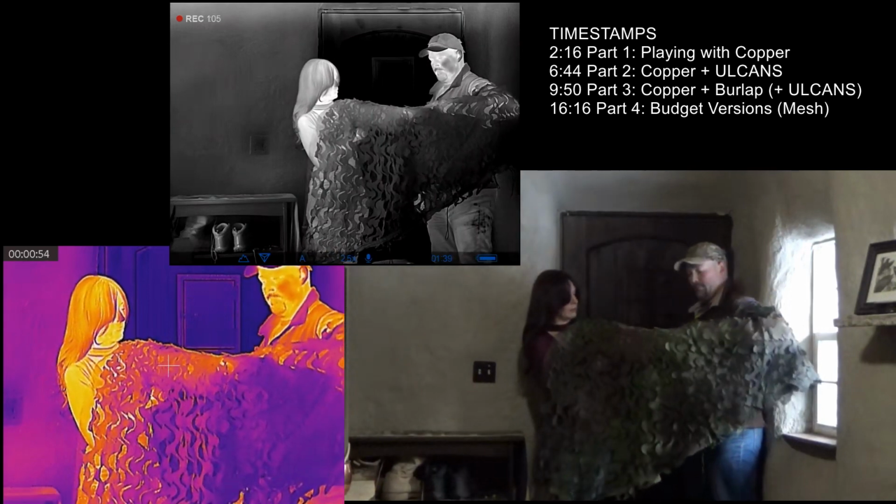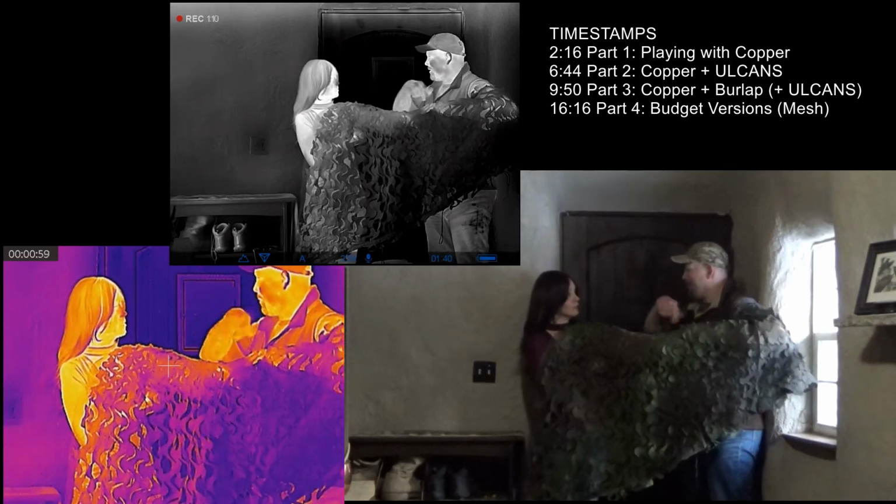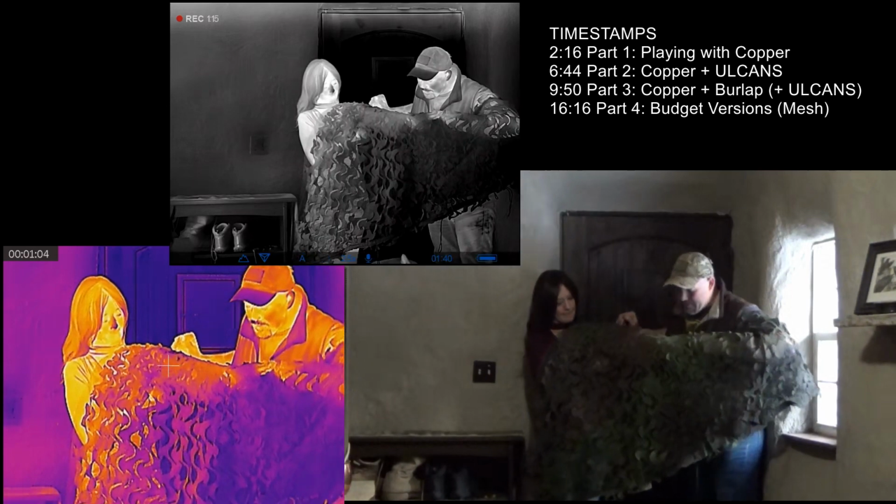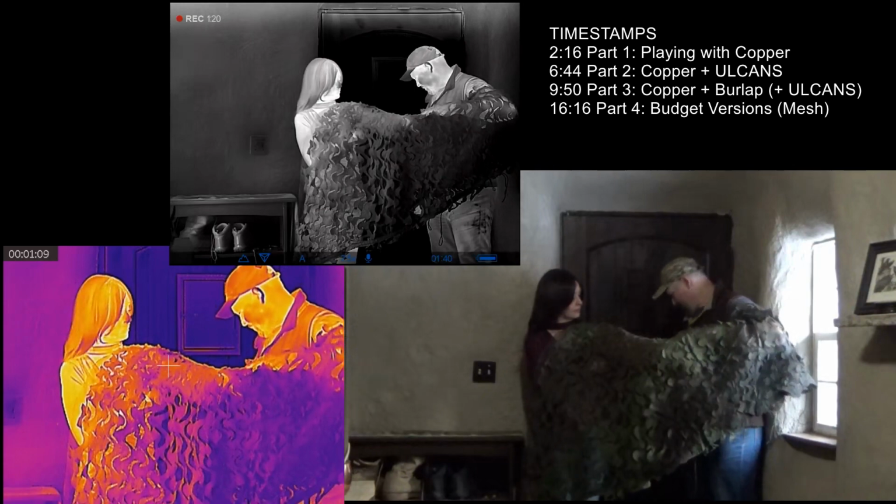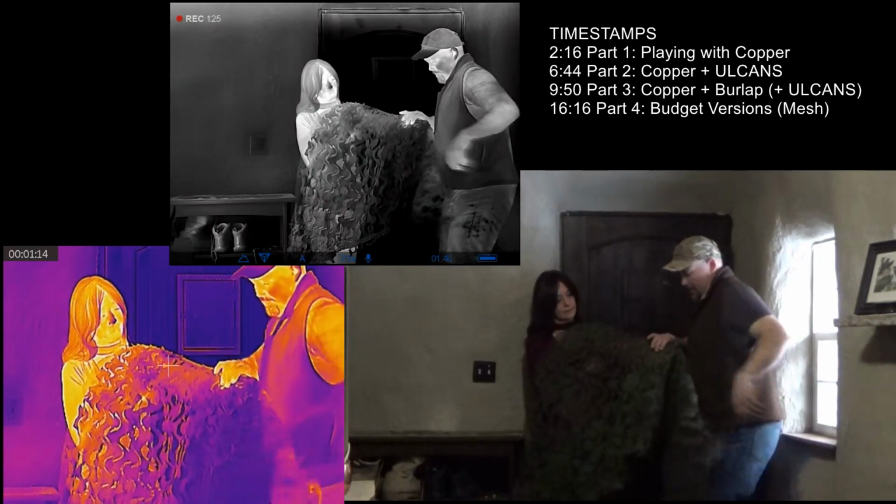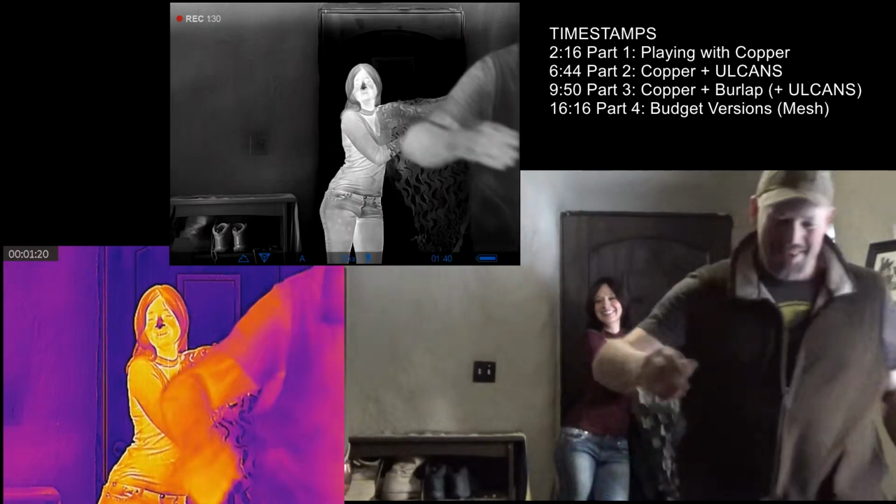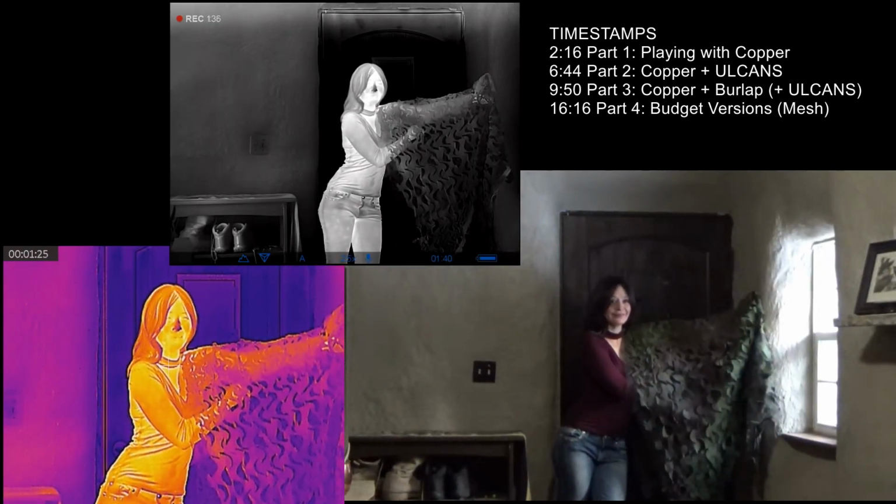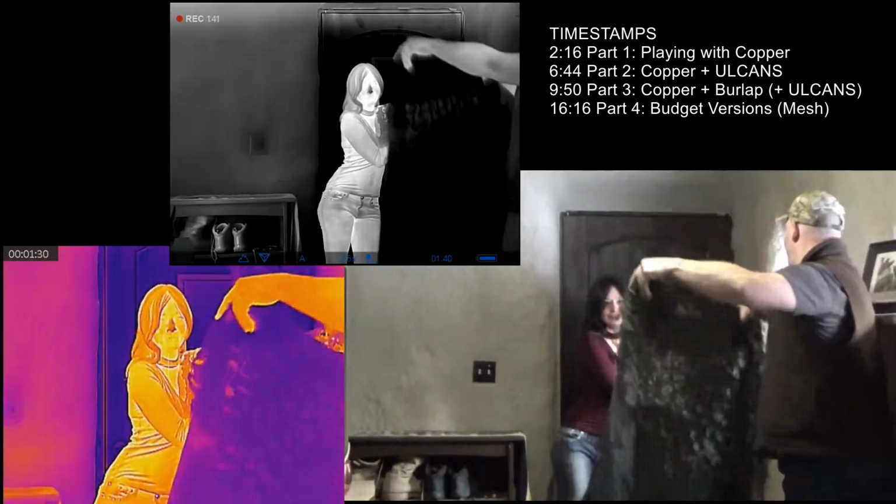Oh, should I put my sleeve on? Okay. After this, the idea is that they've seen what the copper does on its own, and now it's to see with the ULCANS material. Okay. So, bare skin on one side, doubled copper mesh on the other. Stand there. You can push against the wall to keep your arm up. And second layer of ULCANS.